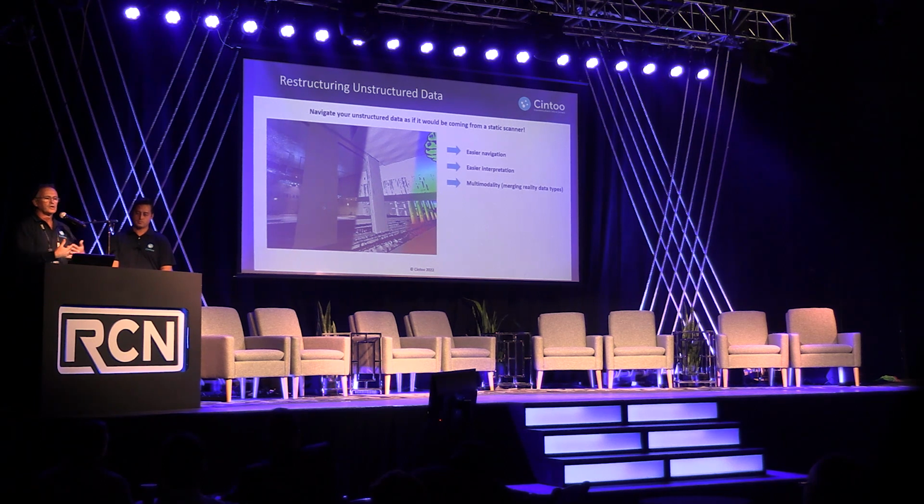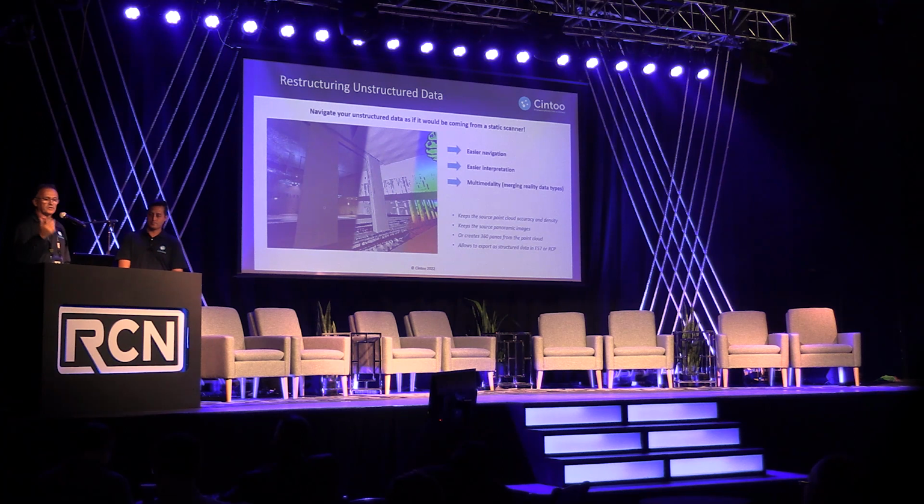So being able to merge in a single project data coming from static scanner, mobile scanner, drone scans, etc., in a single coordinate system. The value is, we keep the source point cloud accuracy and density. There's no compromise on accuracy and density. We keep the source panoramic images if they come with a scanner, or we generate a 360 panorama from the point cloud when there are no pictures. Good news is that you can then export your data as an RCP, a structured RCP, or E57 file, if you need to use the data in ReCap, for example.